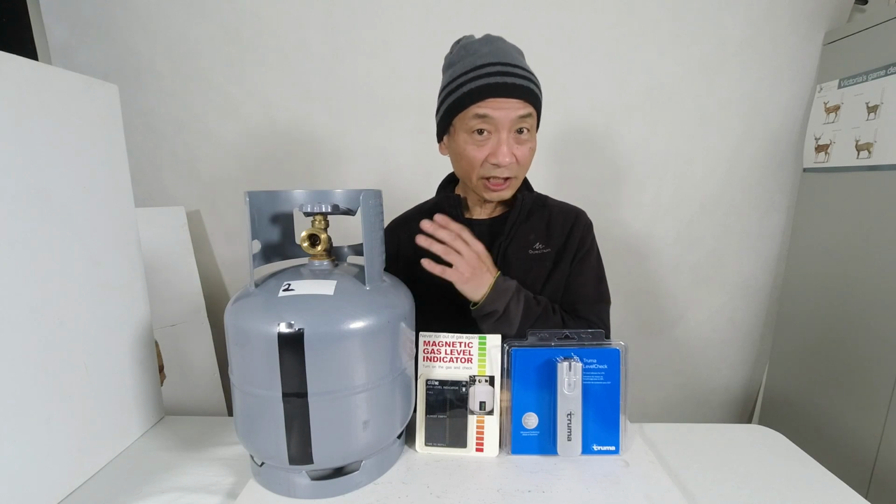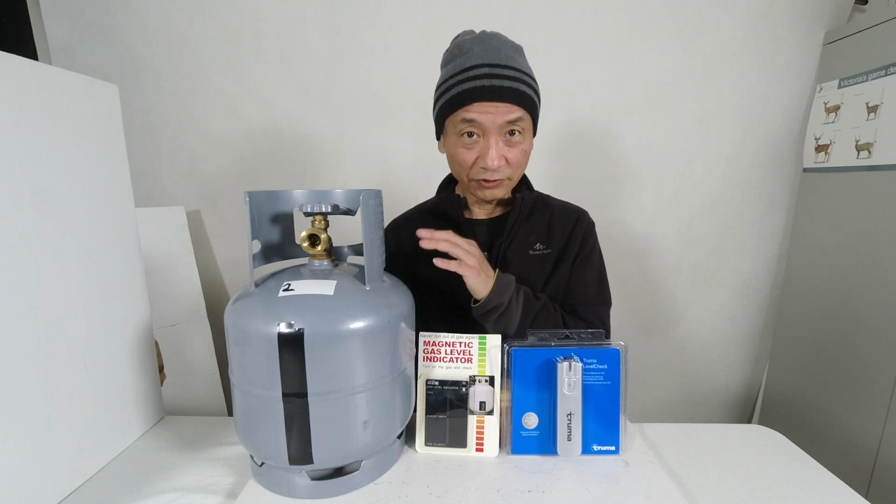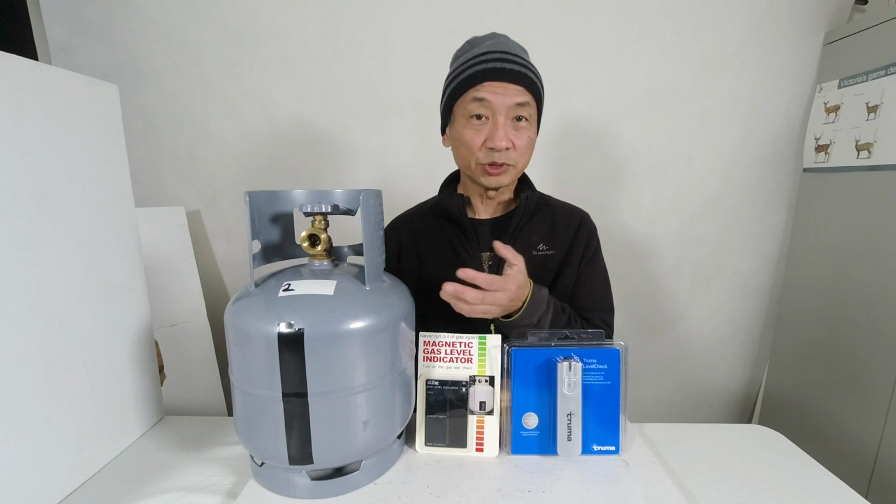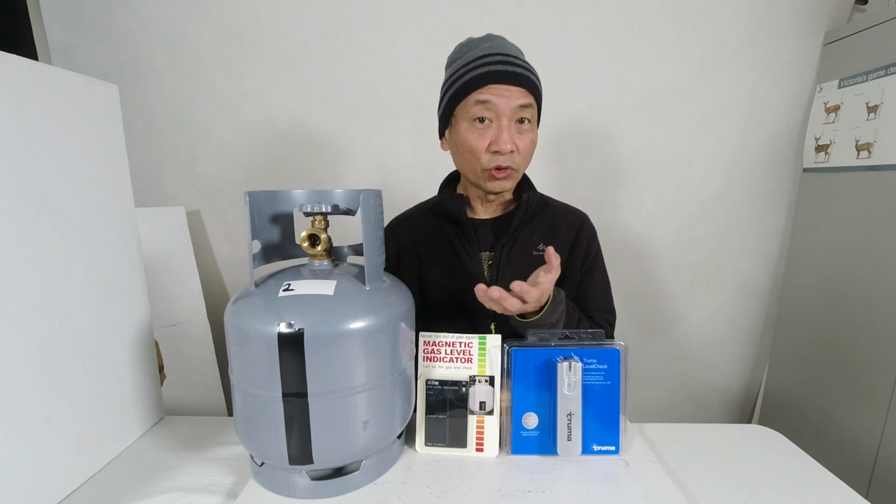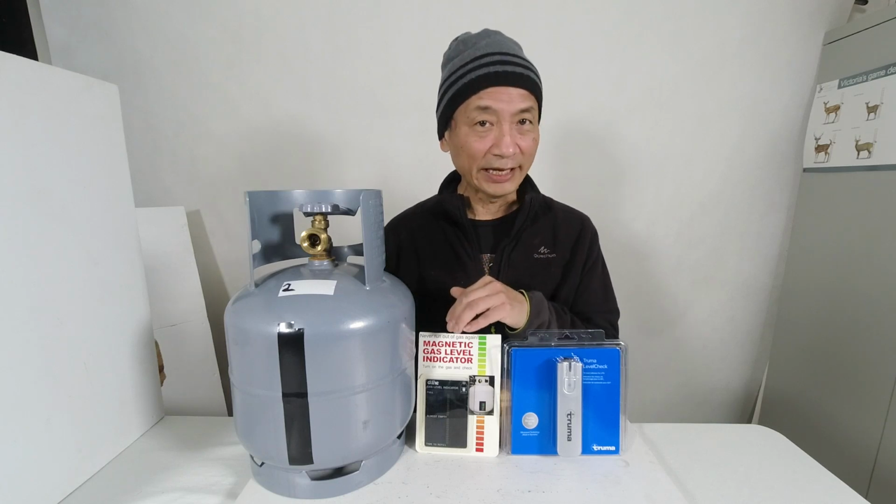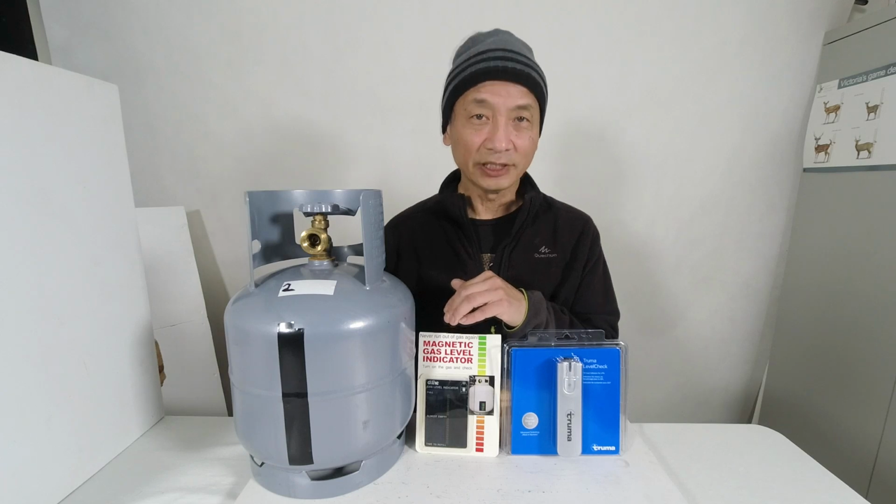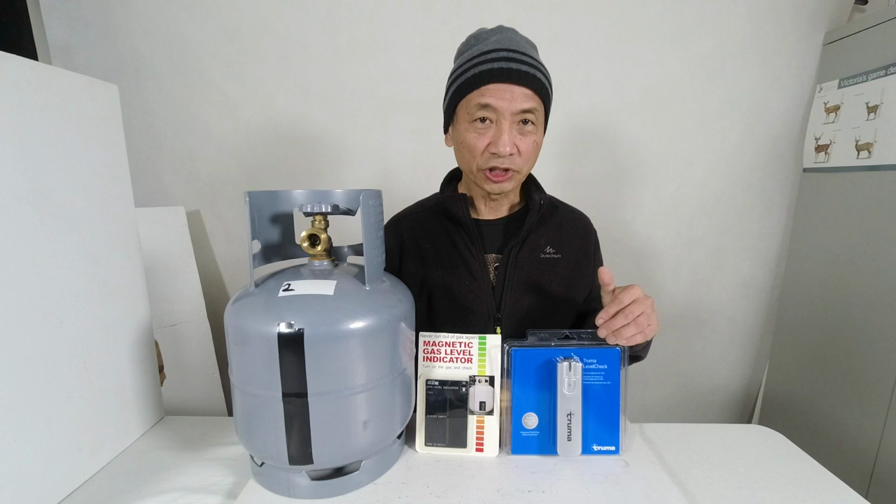After we've used a gas bottle several times, it's useful to know how much gas is left in there. And there are different products which use different technologies to do that. Some of these products are more effective than others. I have here a very cheap magnetic temperature sensing gas level checker. And here, this product is the TRUMA level checker, which uses ultrasonic technology.